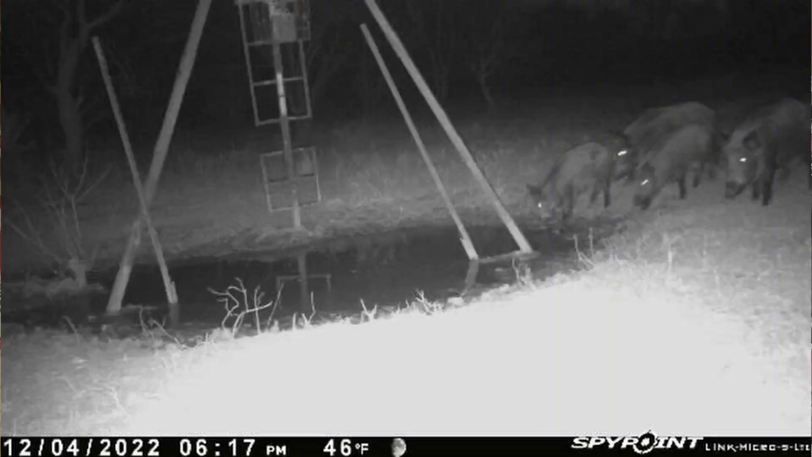Me and Logan had turned in for the evening hunt, fixing to go into the night hunt with the night vision scopes, and then all of a sudden Logan gets a text showing that the hogs were at the feeder, and this is that picture he got. Well, this is what Dad heard, because unfortunately we weren't able to catch any of the footage. Take a listen.